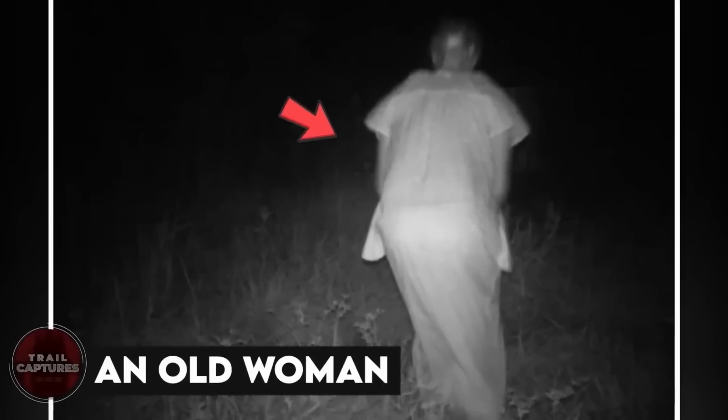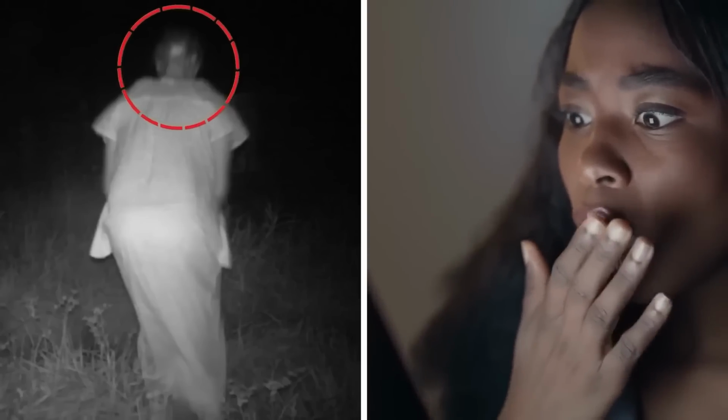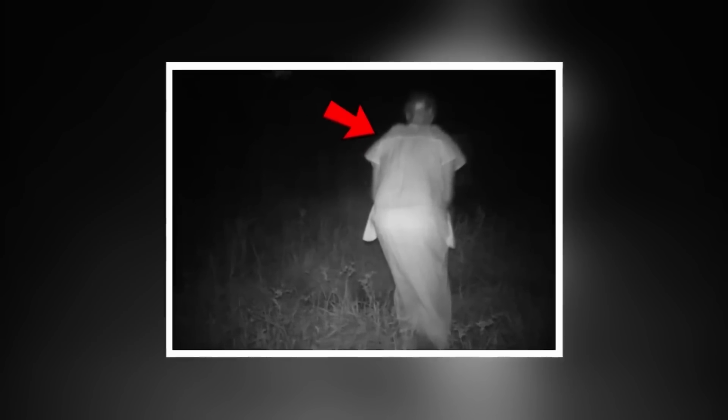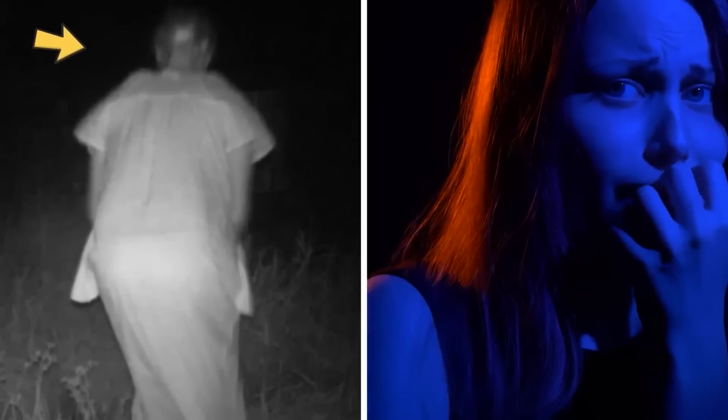An old woman. This picture is one of the clearest on the list, which isn't necessarily a good thing. We can easily make out from this picture that this is either a creature wearing a nightgown or an old woman walking around outside alone at night in her pajamas. Either way, it isn't good and is rather unsettling for anyone planning on traveling in the woods anytime soon.